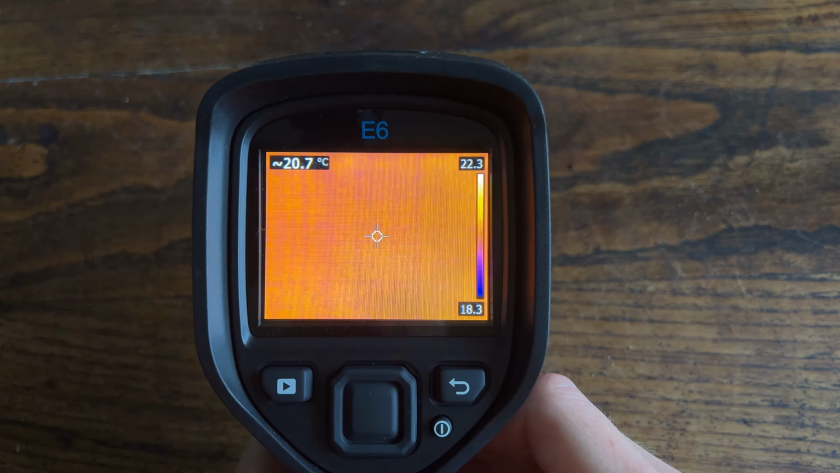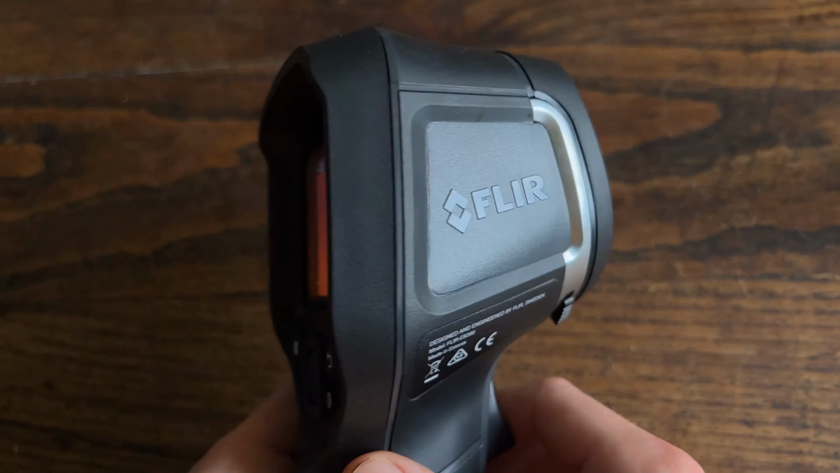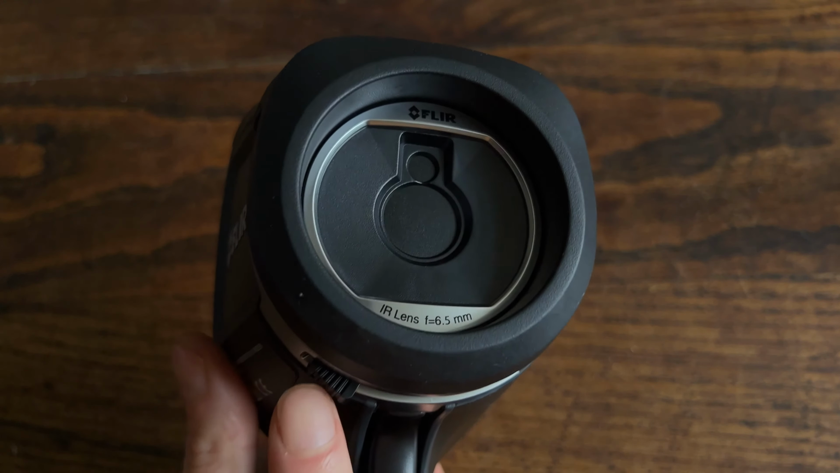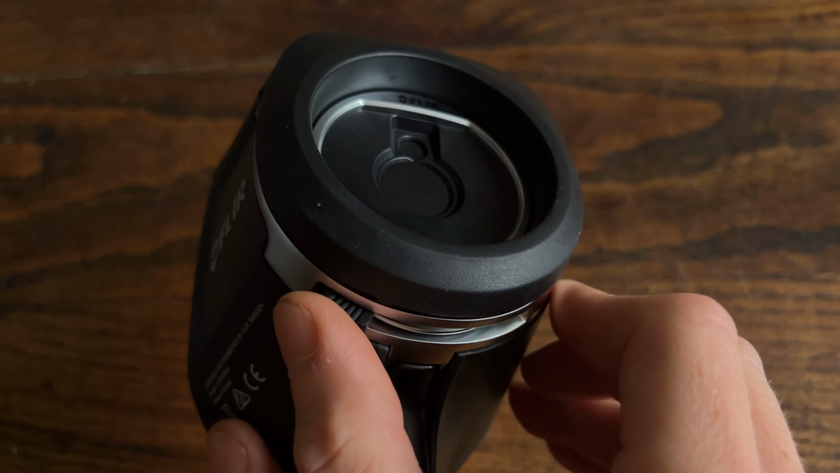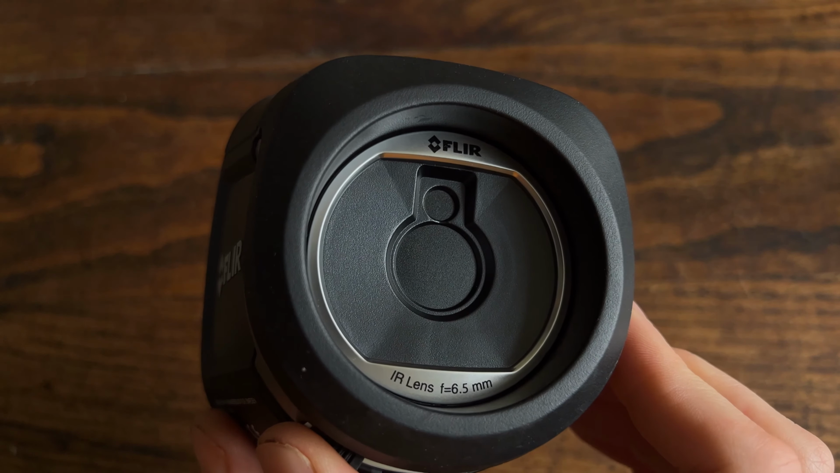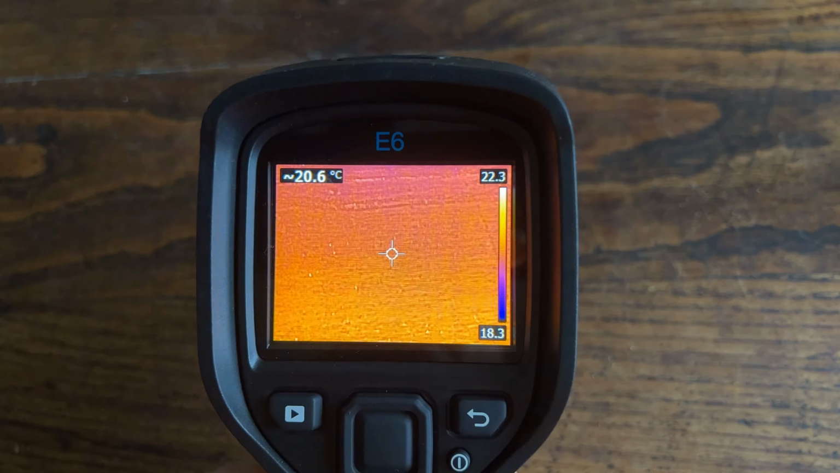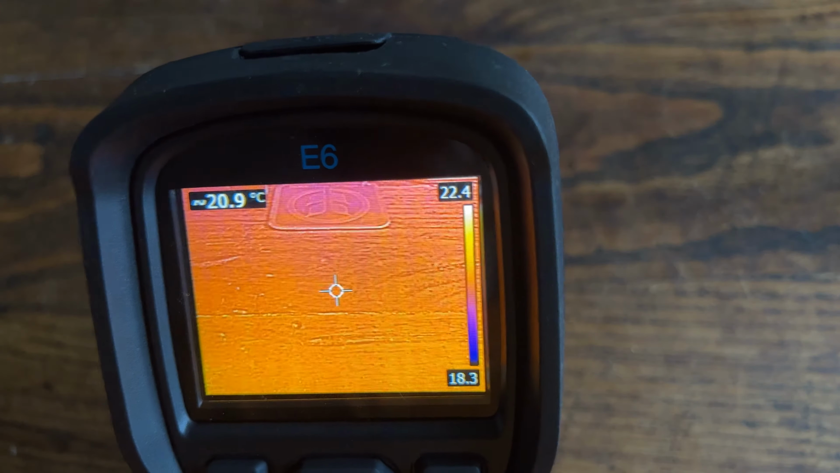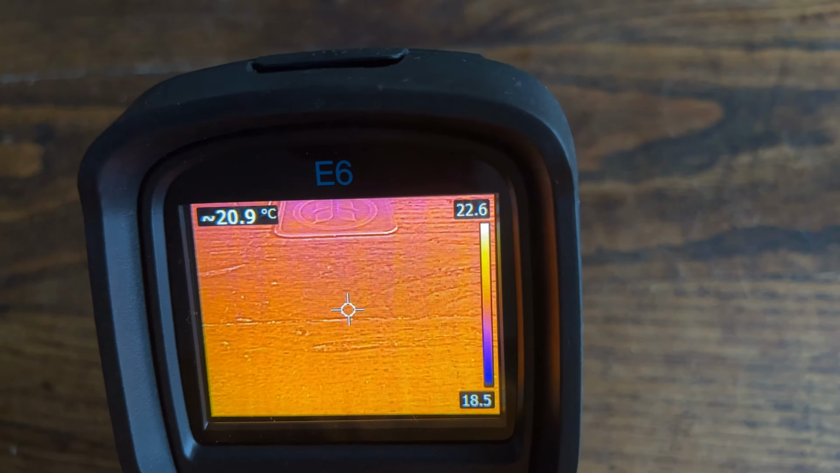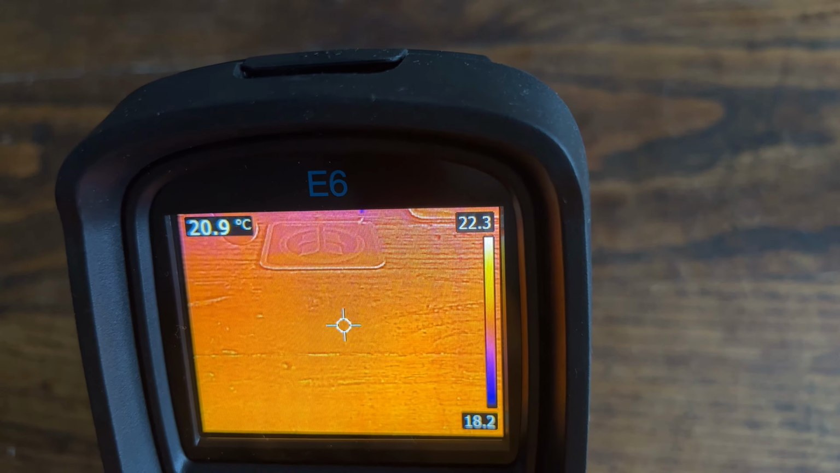As you can see, it's now loaded up, and if we just flip the camera around, then we can see the lens. To open up the lens, there's a little sliding tab just underneath, and you just slide it across and the lens opens up and shuts as so. We'll leave it open as we want to try it out, and it's not reading much because it's just a wooden table I'm in front of, and you need to be a bit further away, usually about a meter and a half from the subject to get a good reading, and also for the context.